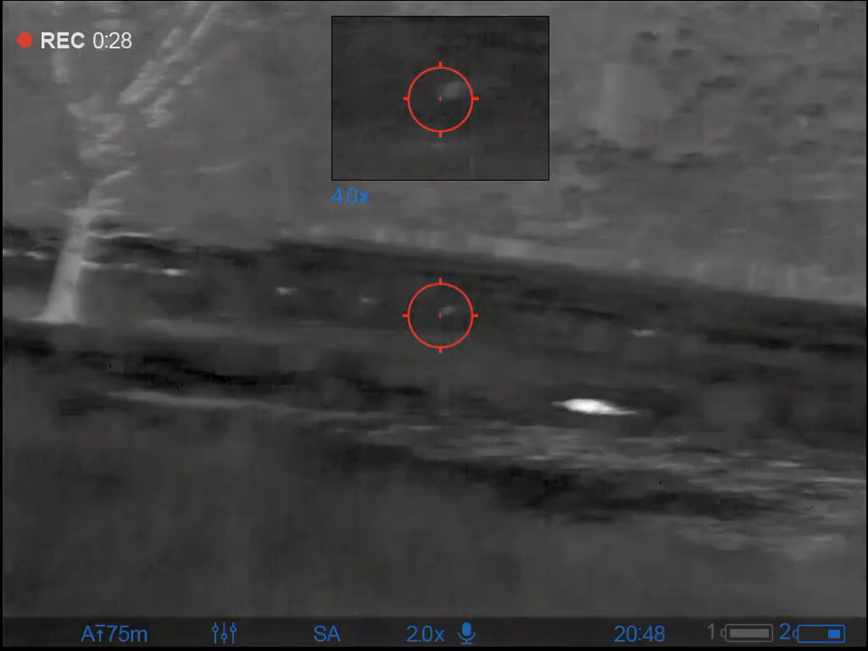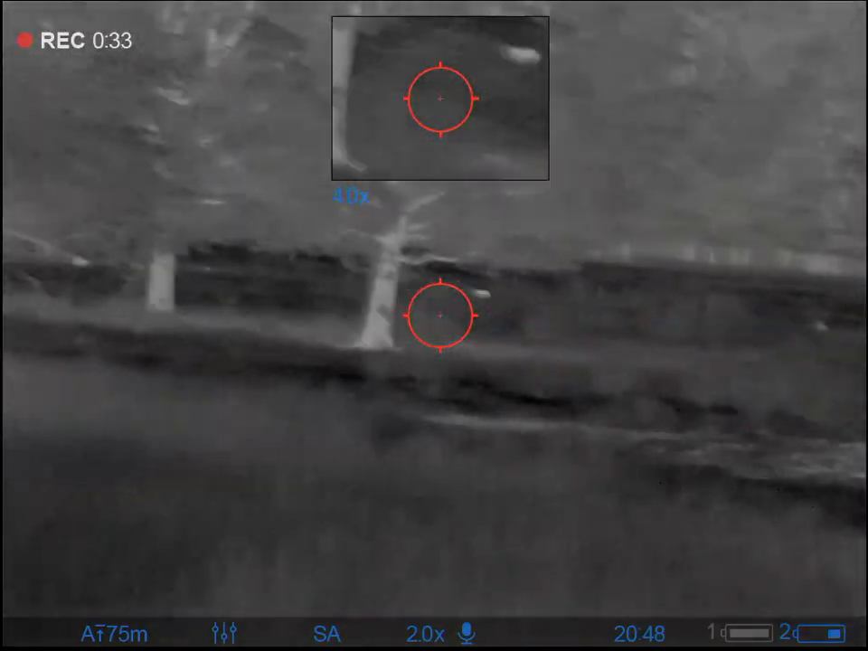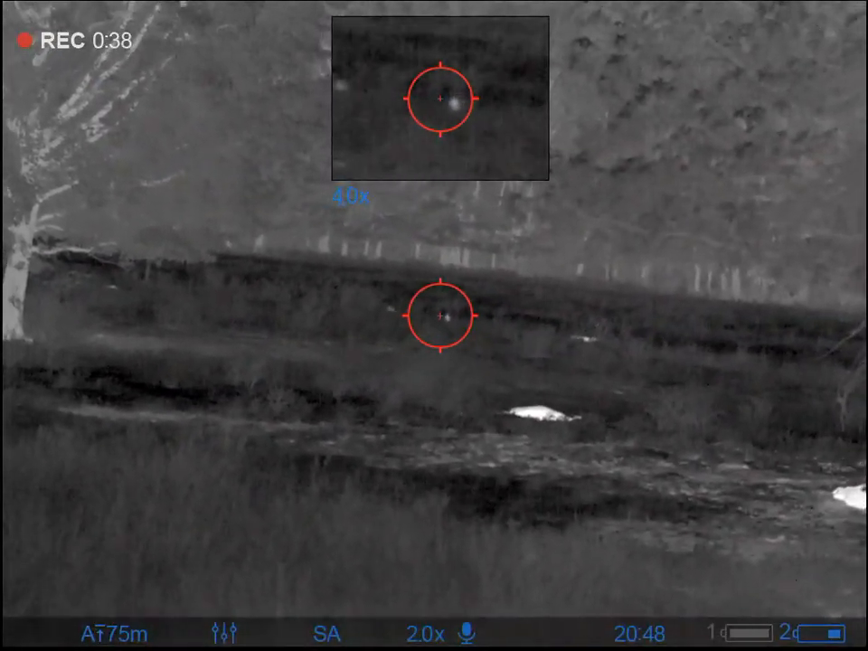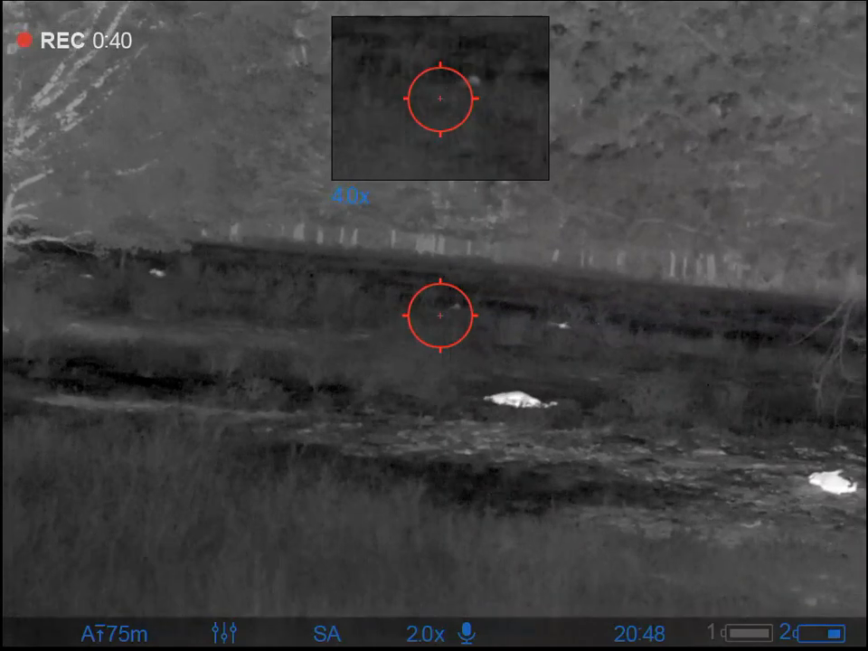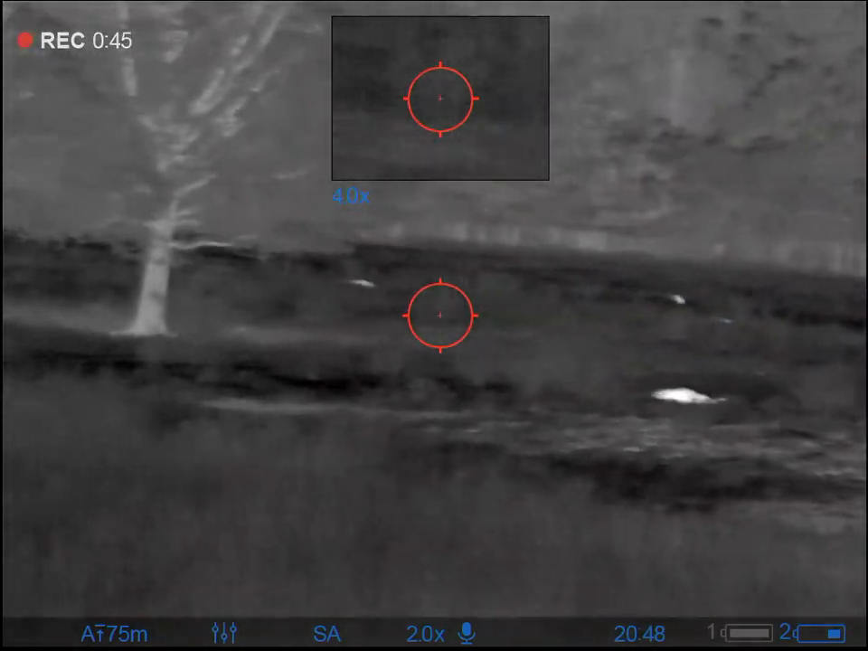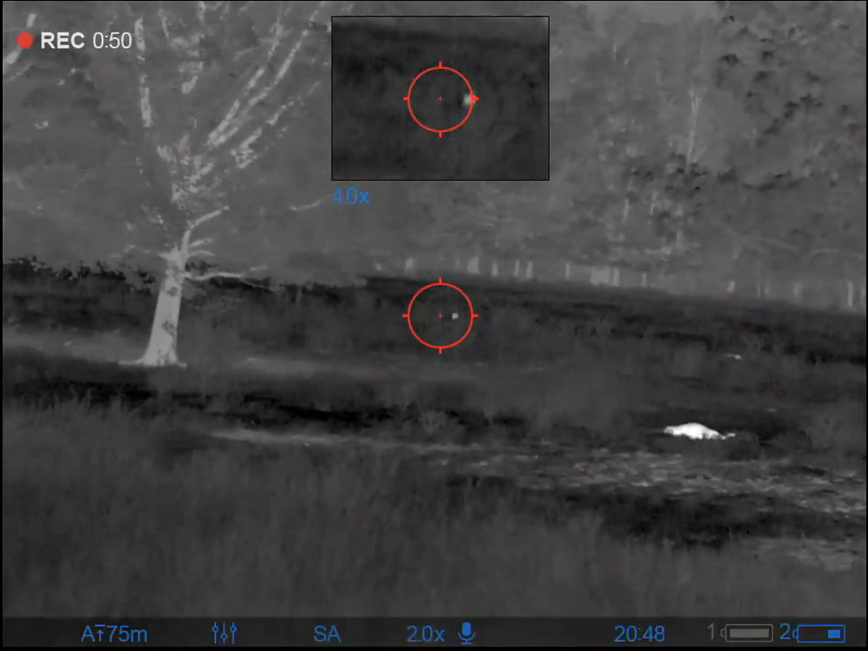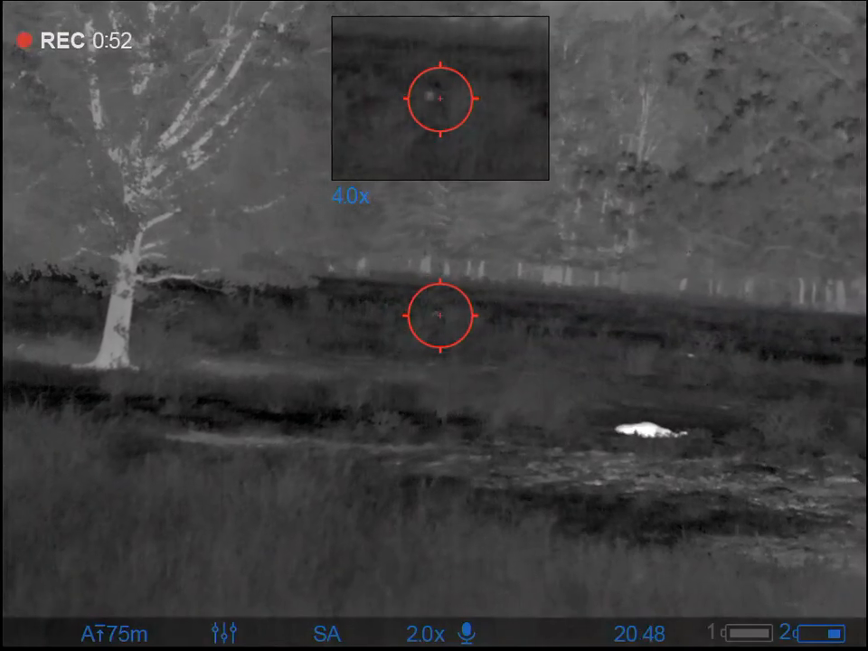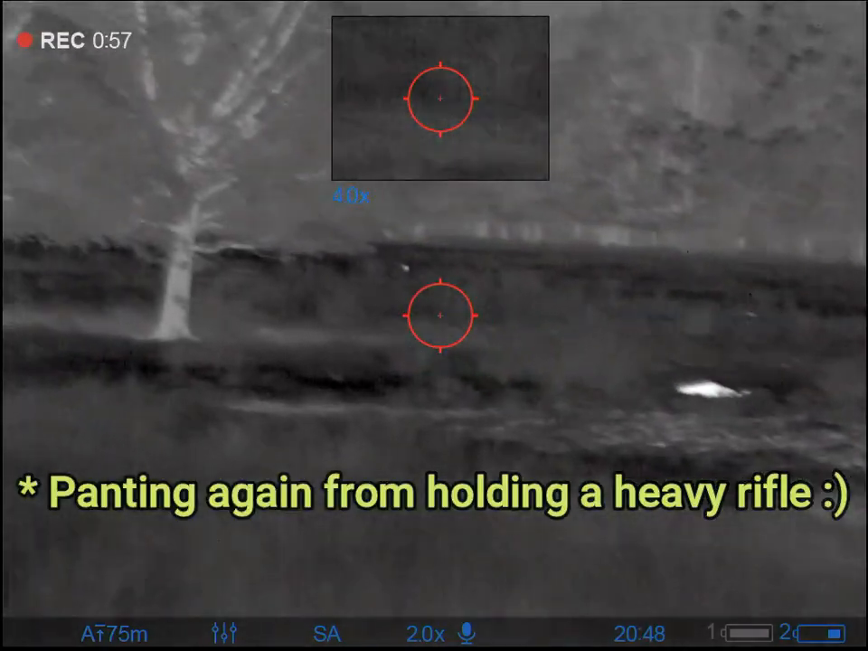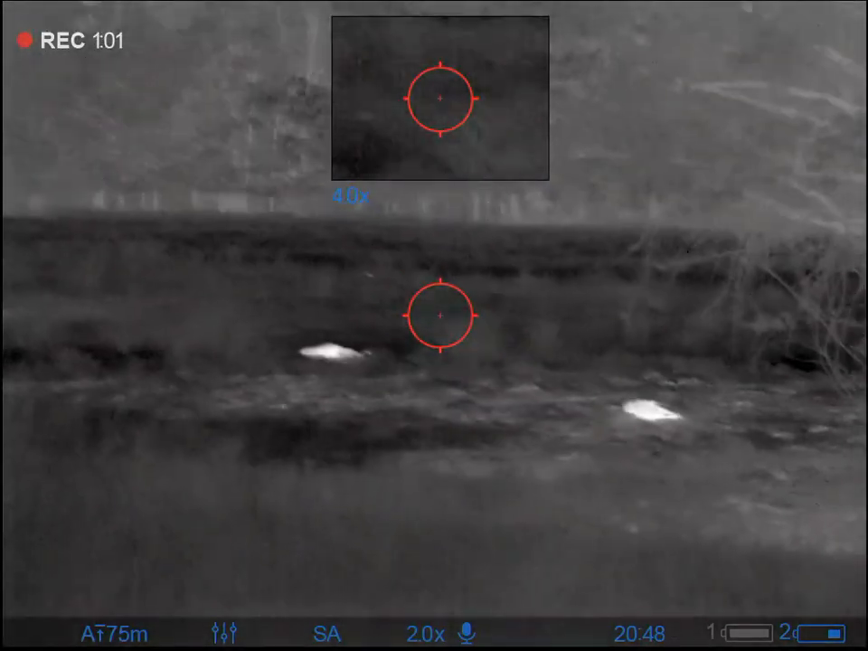Now I've got a bunch of piglets at about 125, 150 yards, and that's just a great way to usually look pretty stupid. Did manage to hit the one, and it's actually going to get up. I'm going to manage to hit it again here. That was it, and I'm not even going to try at this last one over here. Now I did take a look at these hogs, and that's how I know that sow in the back got shot through the heart.